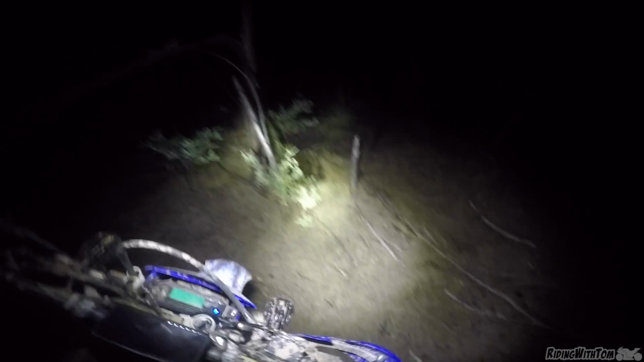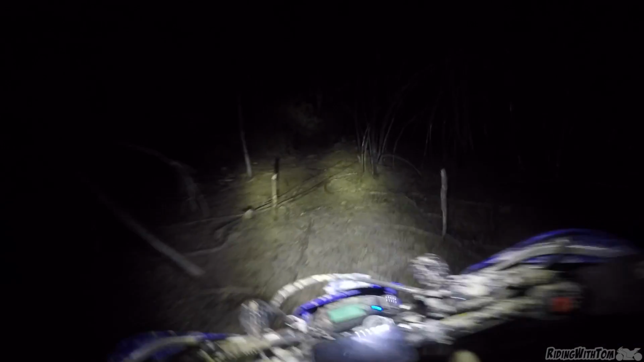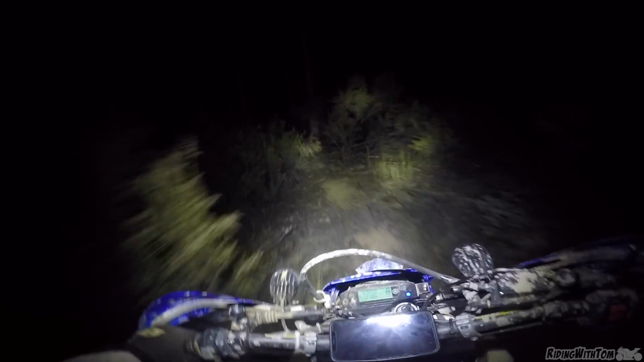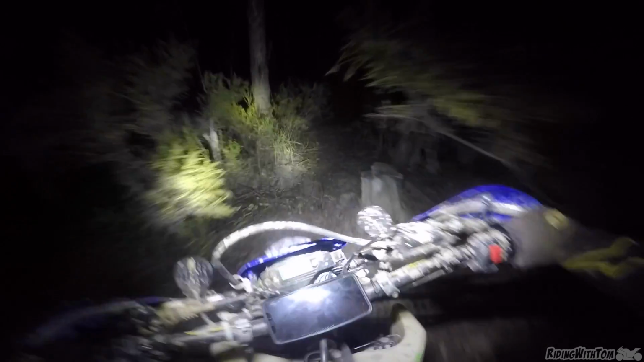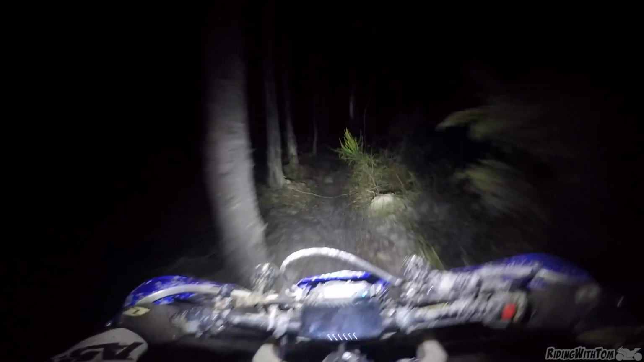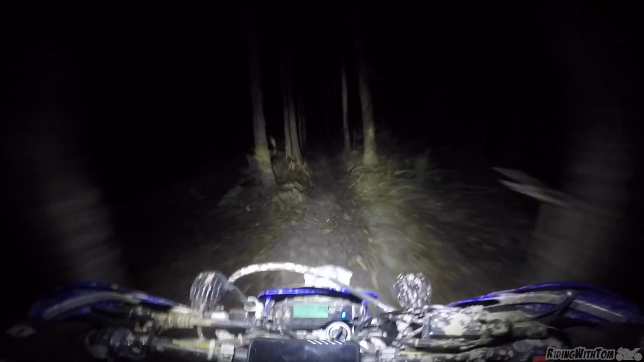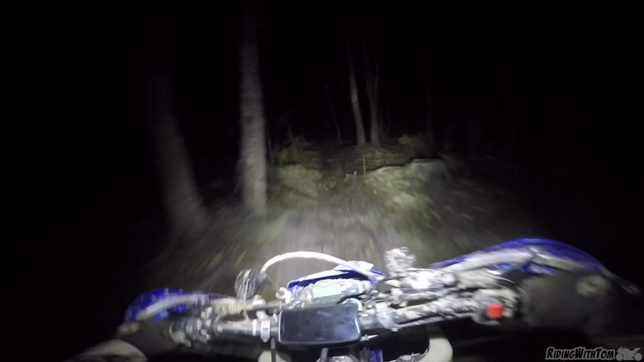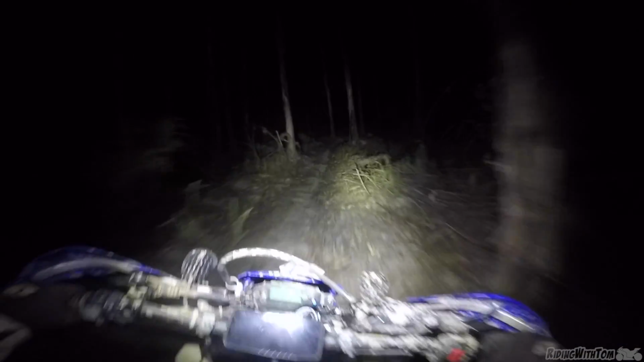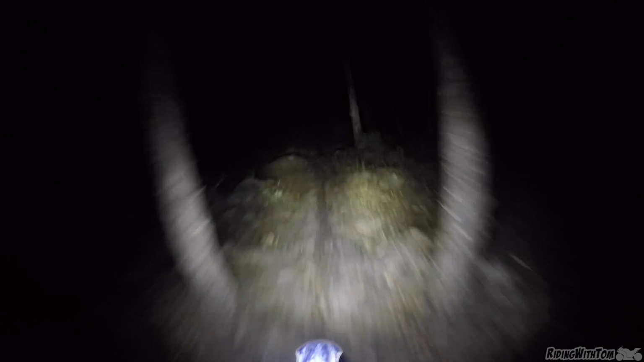Double log. I'm going underneath that. And over here. Oh, I've got no idea where I'm going. This looks alright though. This looks like it could be it. This'll do. I mean, who knows? It looks so different at night time. That moon is huge though. Oh yes, this is it.